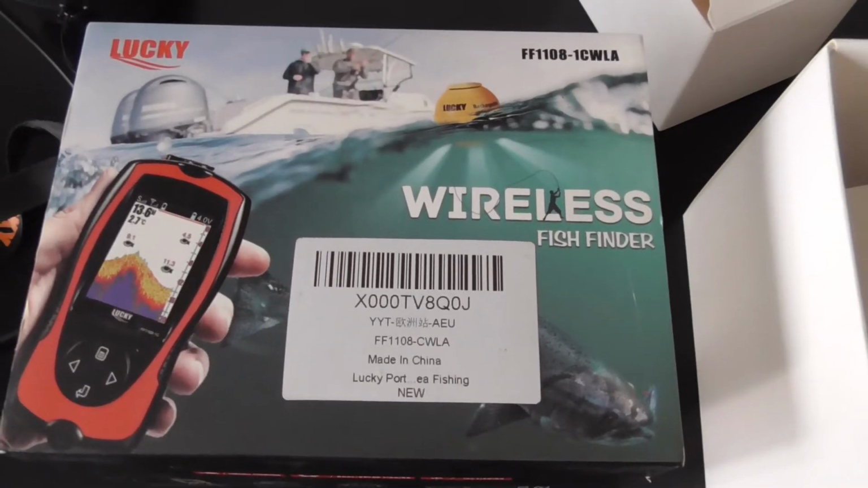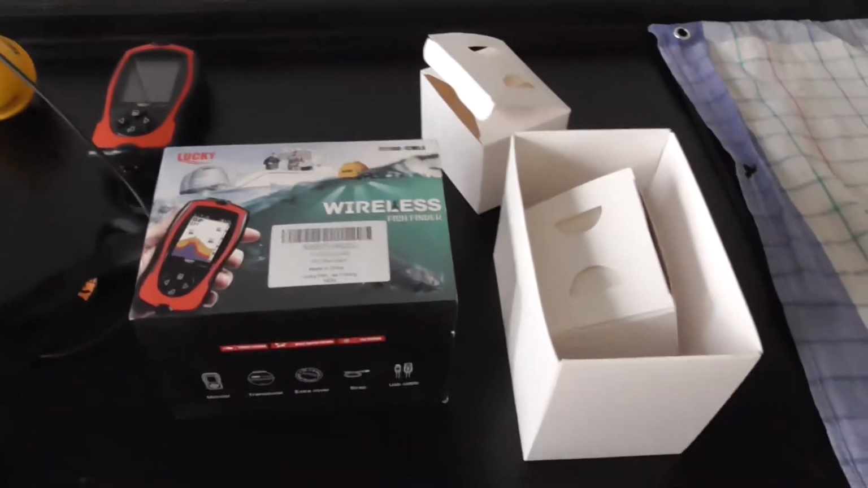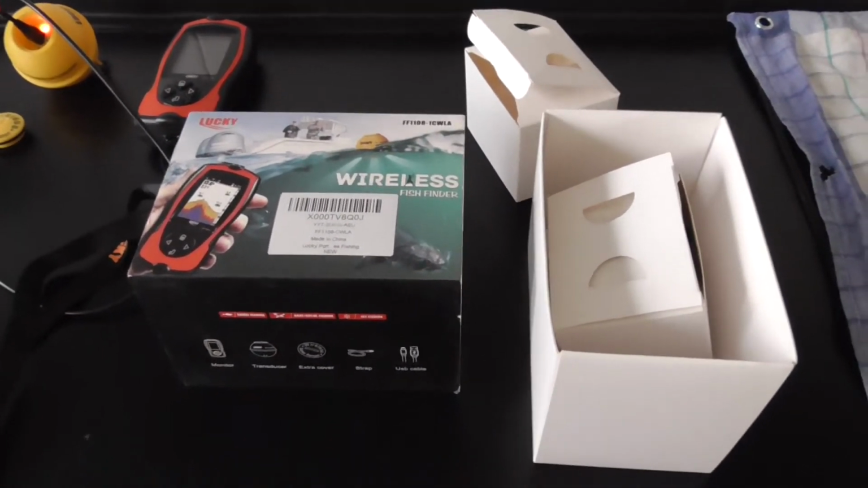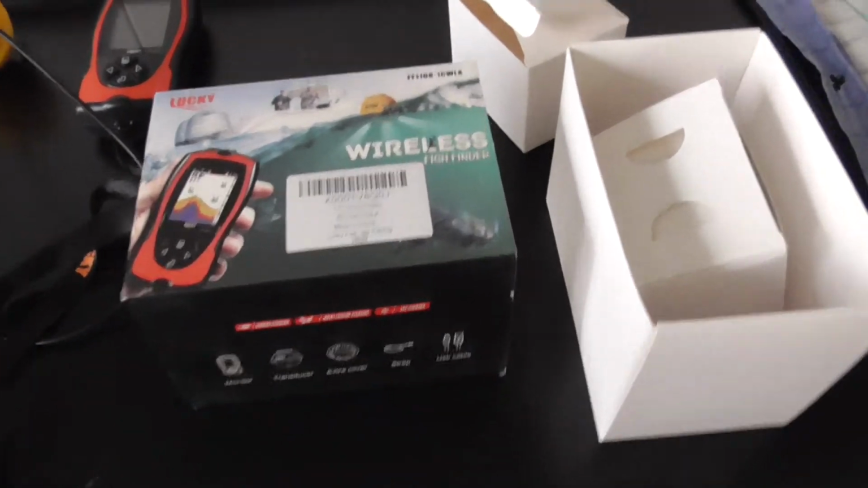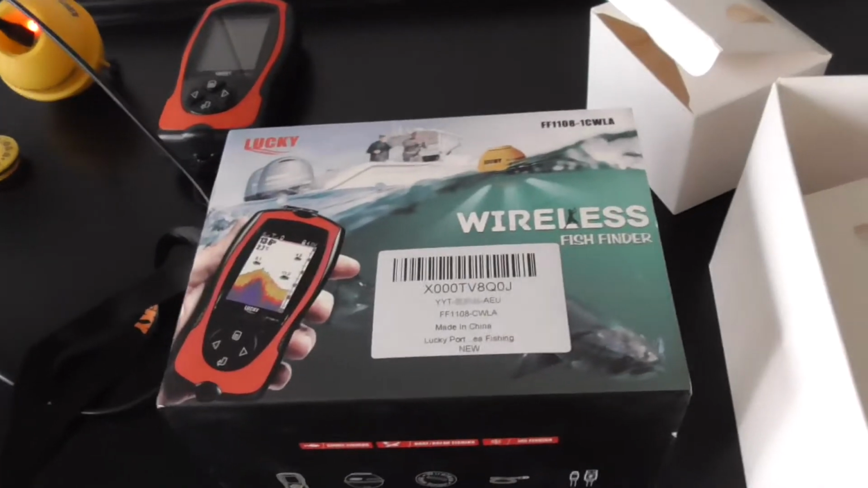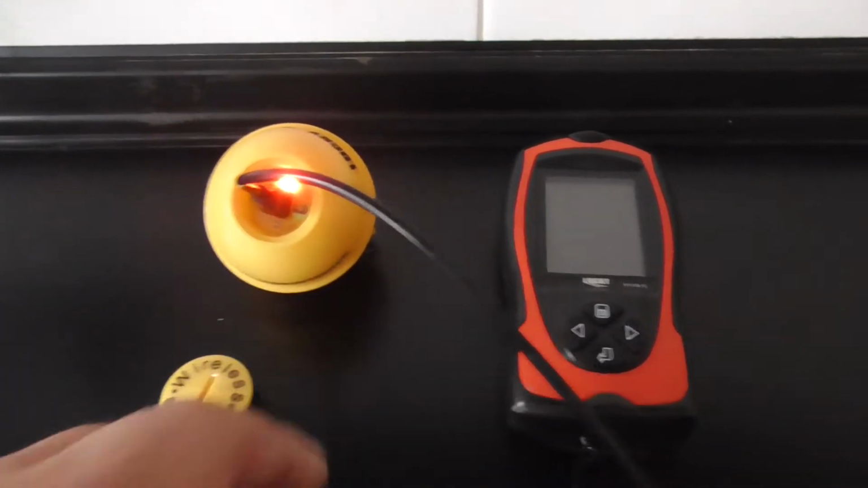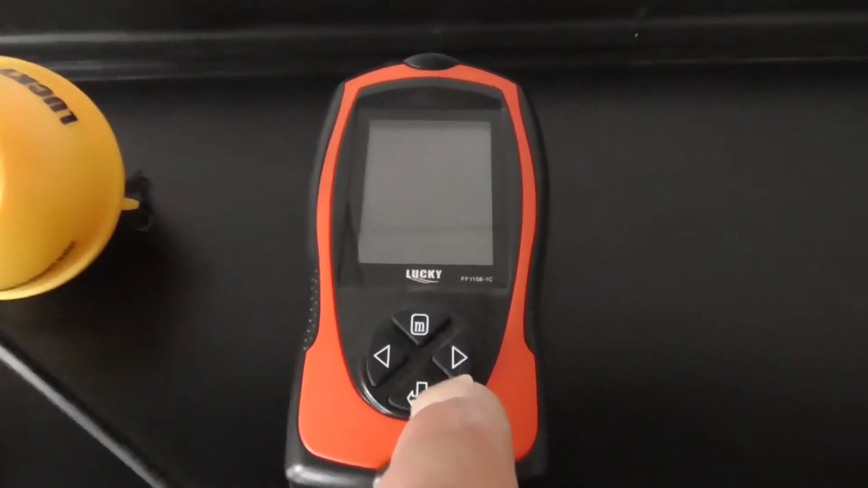Okay, today we're going to talk about this, the wireless fish finder. This is the model. Now I've already unpacked the box. I don't know why people do videos showing you they're unpacking the box and what's in it. You know what's in the box because you've got the box in your hand. These are the two main units. You've got your sonar and you've got your handheld unit with your screen.